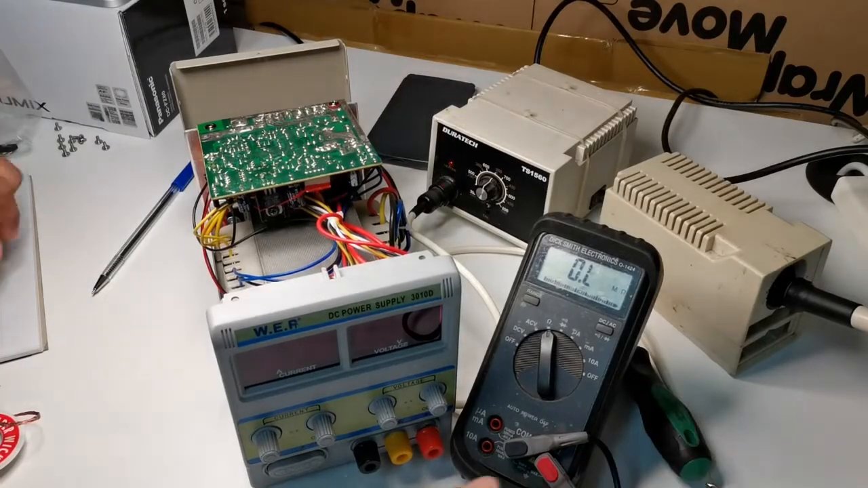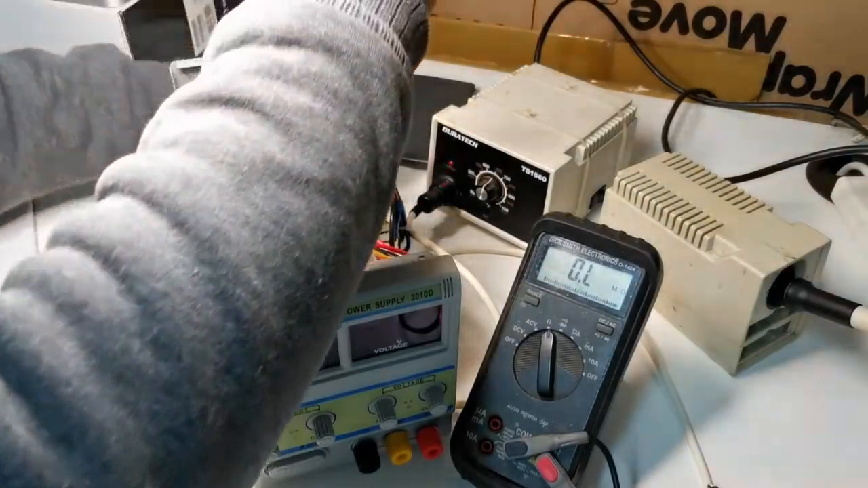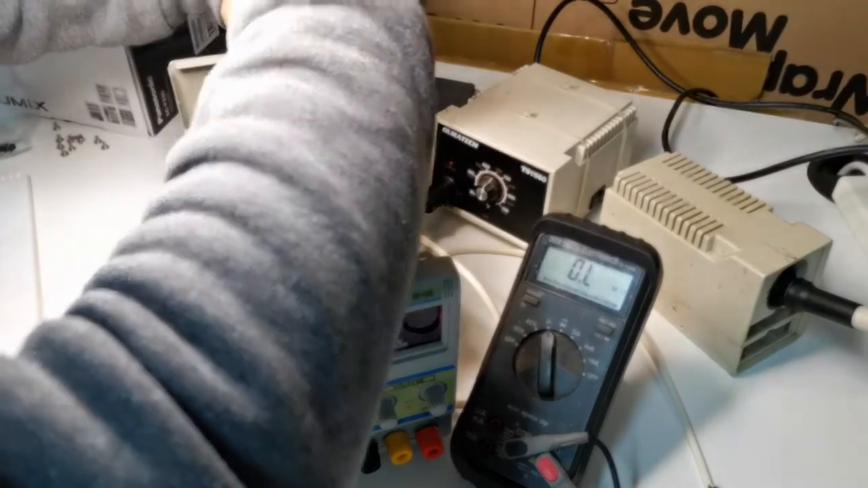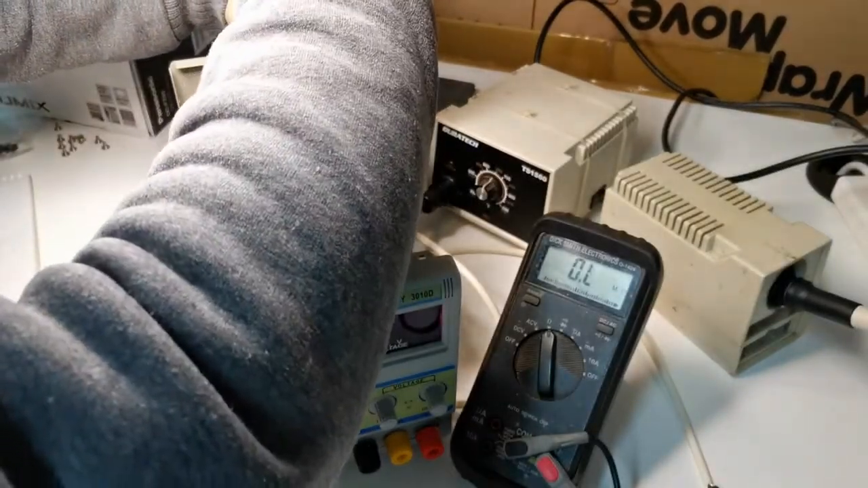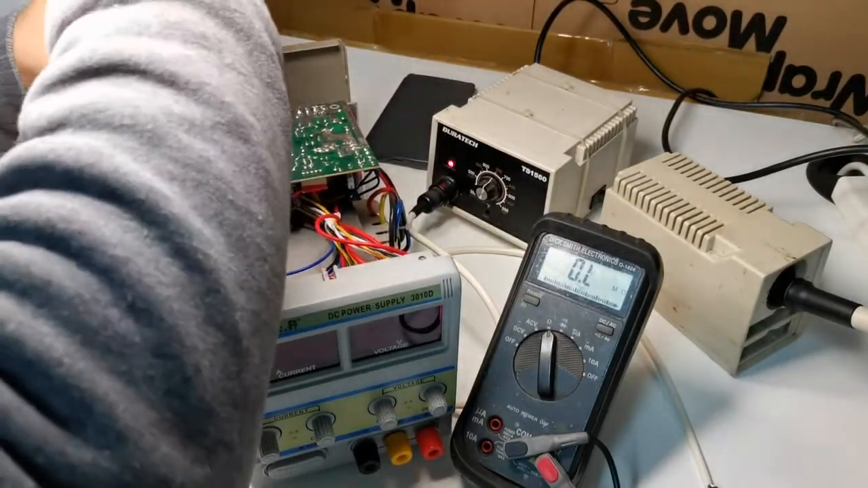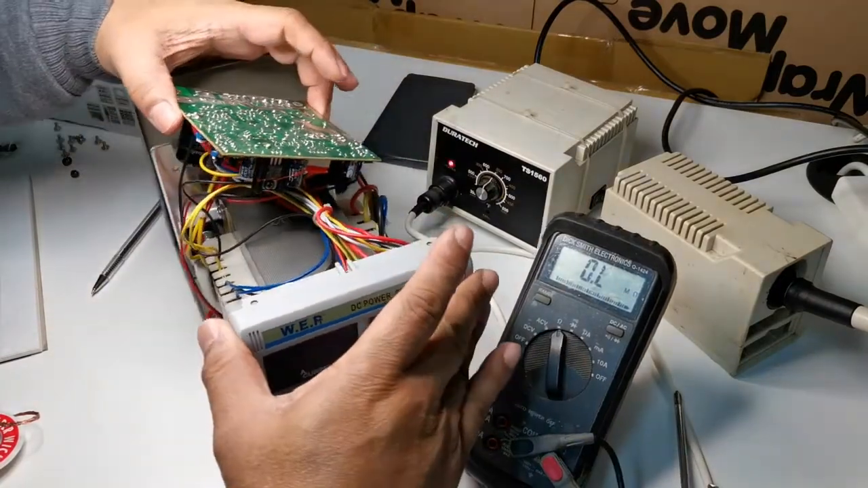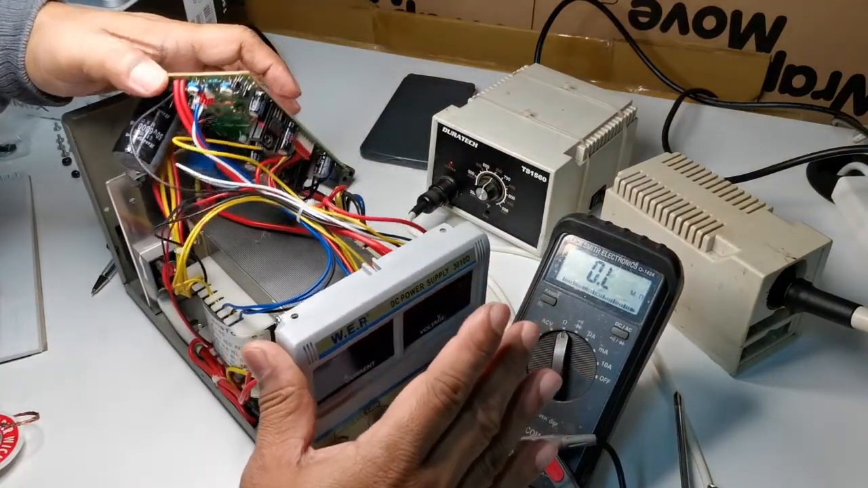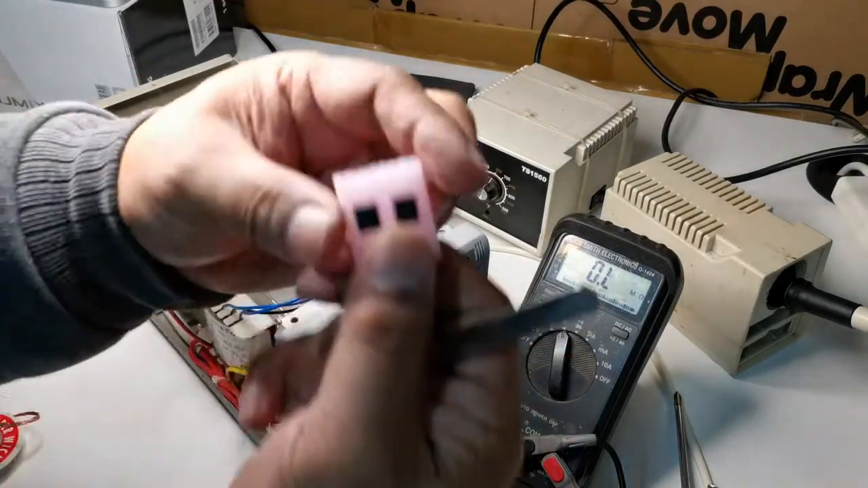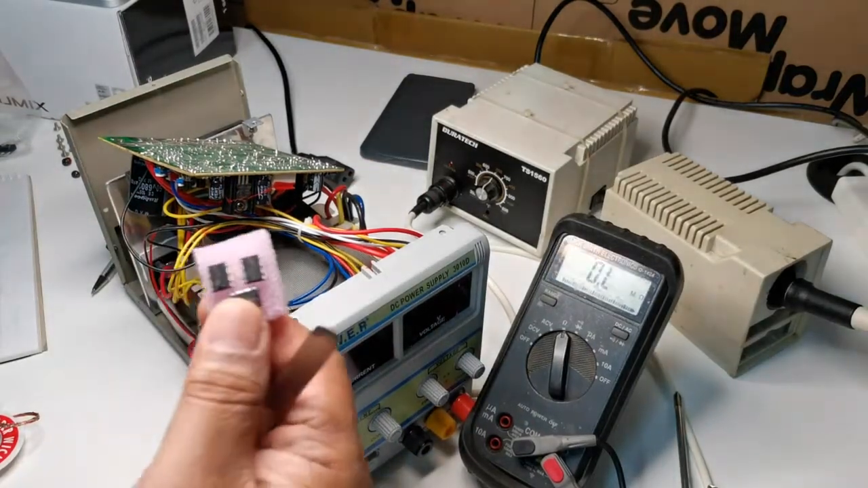Okay, so we'll replace the chip. Make sure that we unplug the main supply before doing that. Always keep that in mind. Okay. So first, we have this LM358 chip.